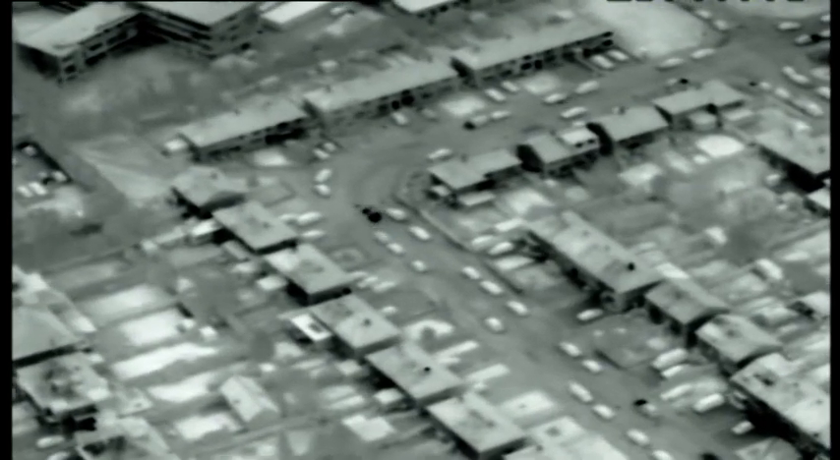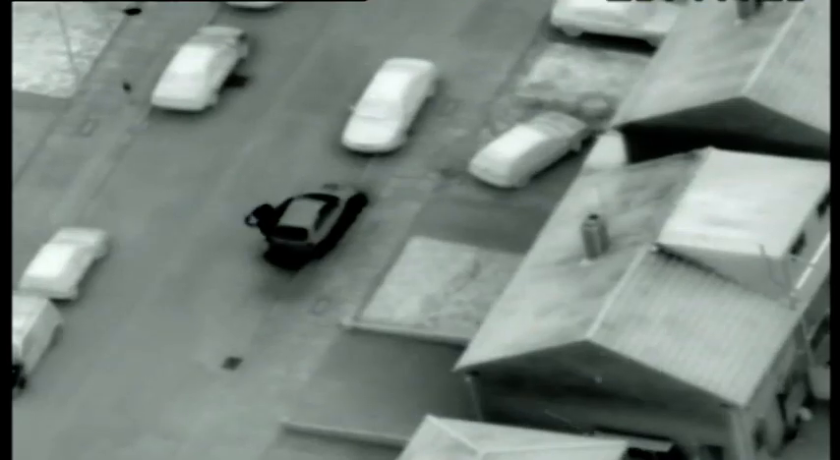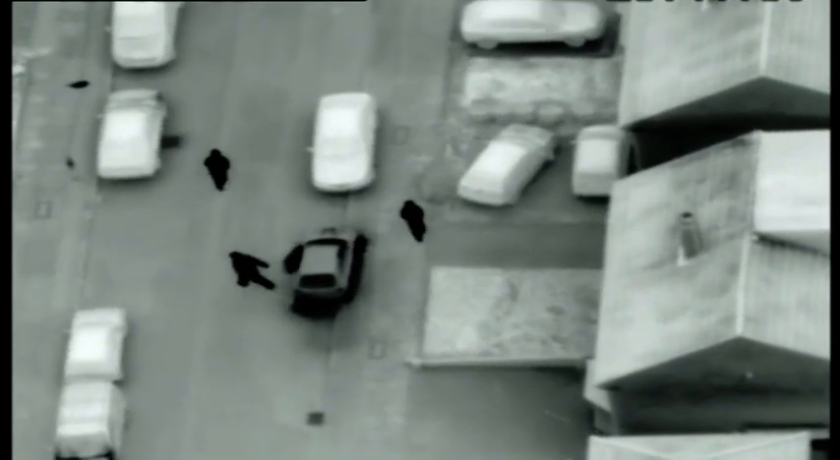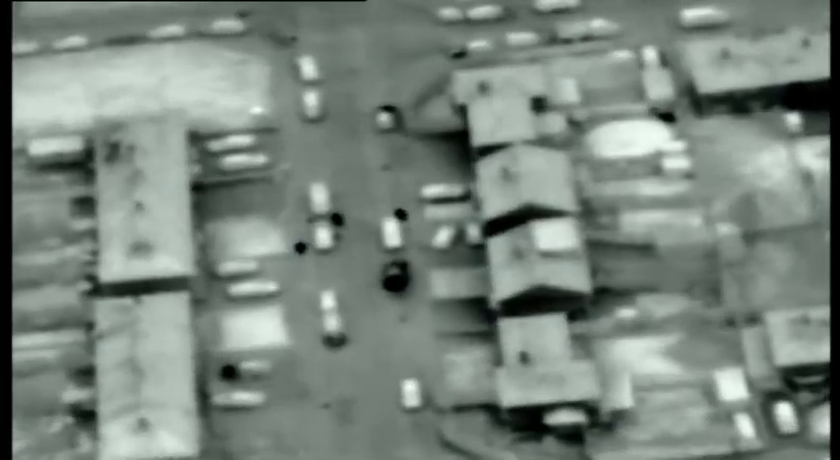India 99's thermal imaging camera has already latched on to an erratically driven car, the one they want. The chase is on again. India 99 appears to have picked up a vehicle doing a decamp. Any units to that vicinity, please, over. Decamp is police jargon for people dumping a vehicle and making a run for it on foot.